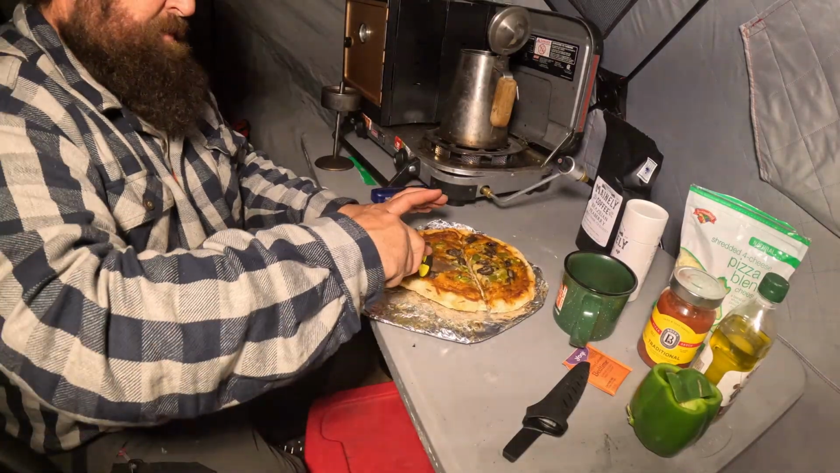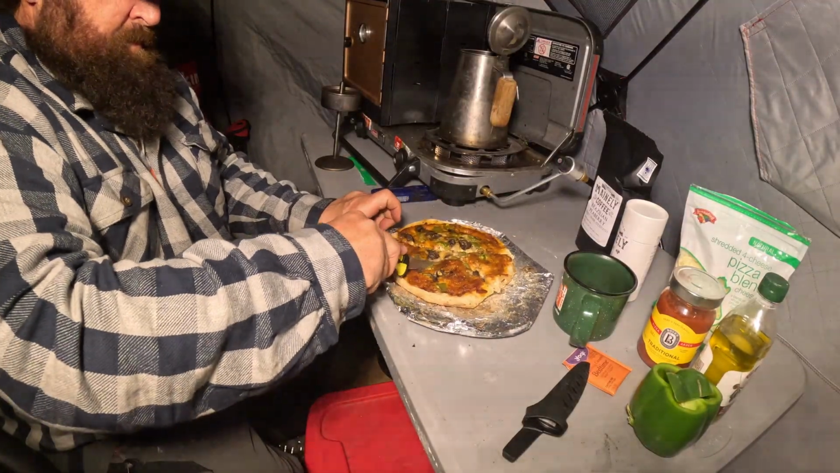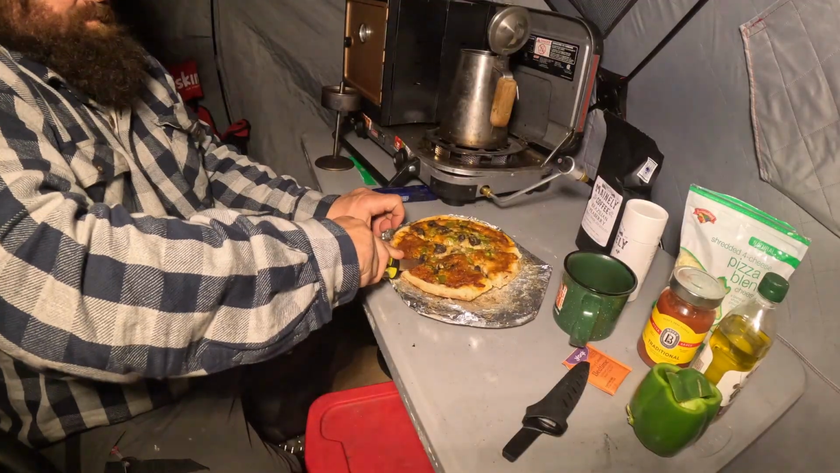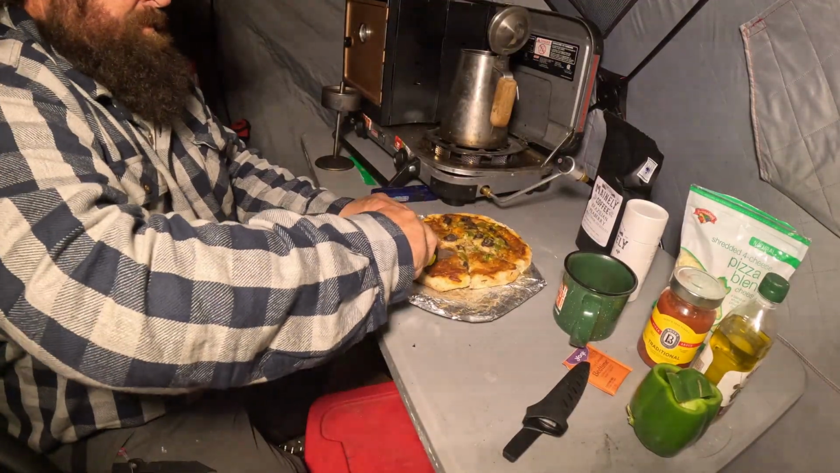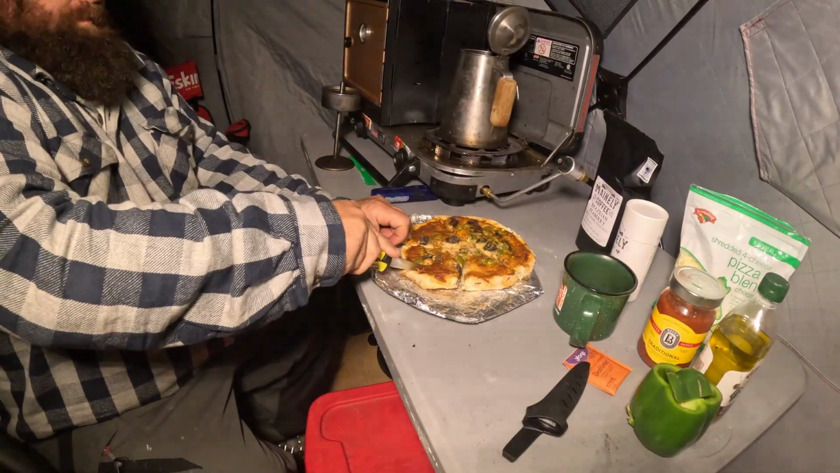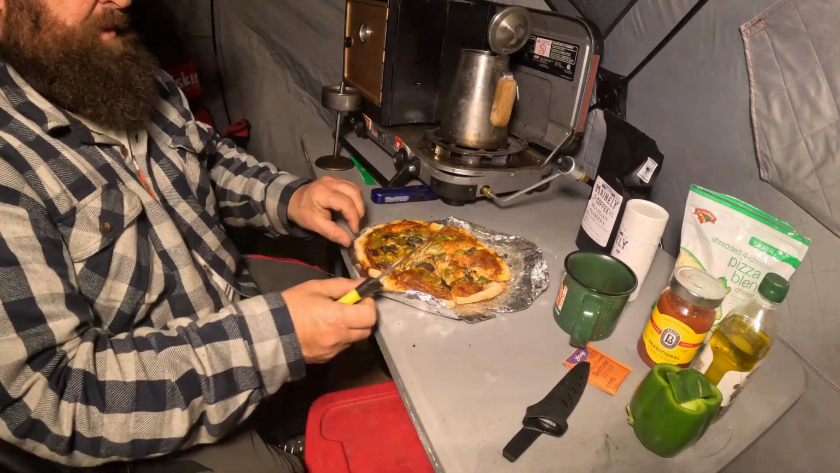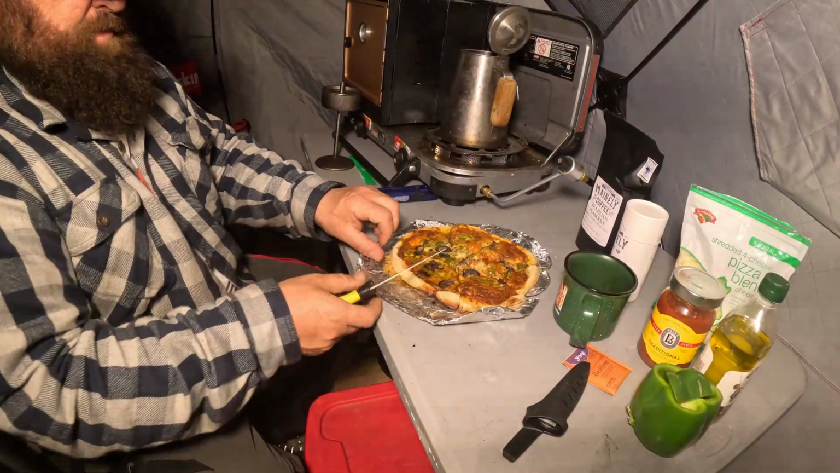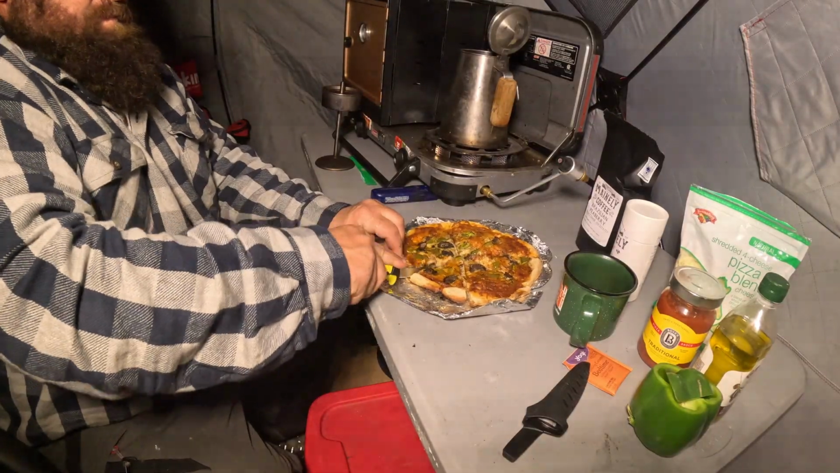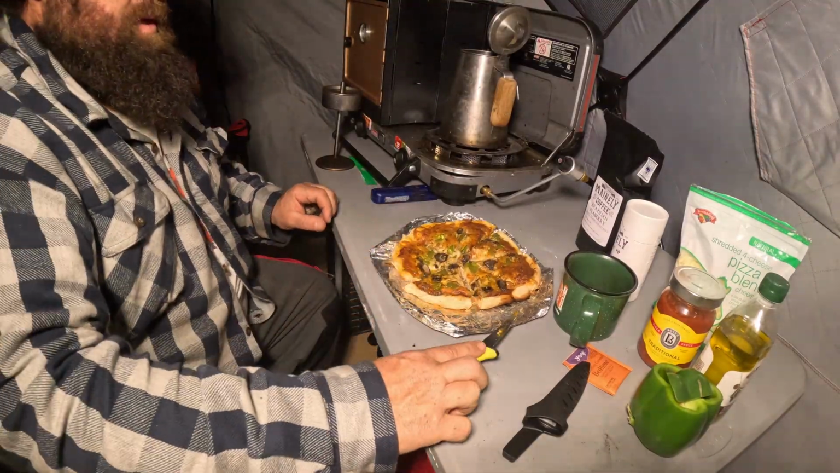Oh yeah, looking great. Looks like it's going to be nice and crunchy. Nice and crispy crust. Beautiful.